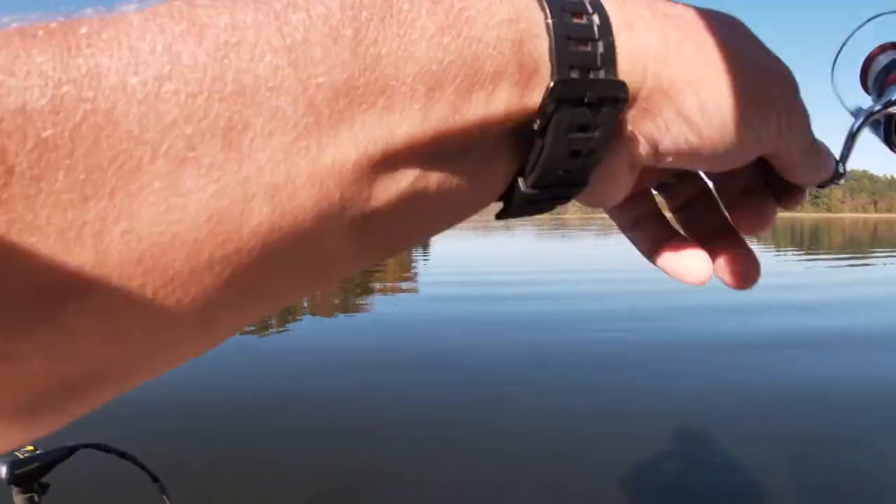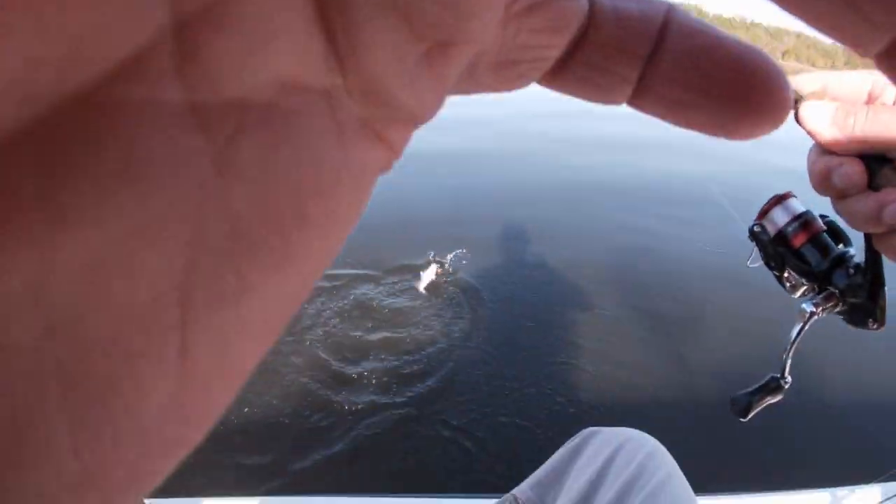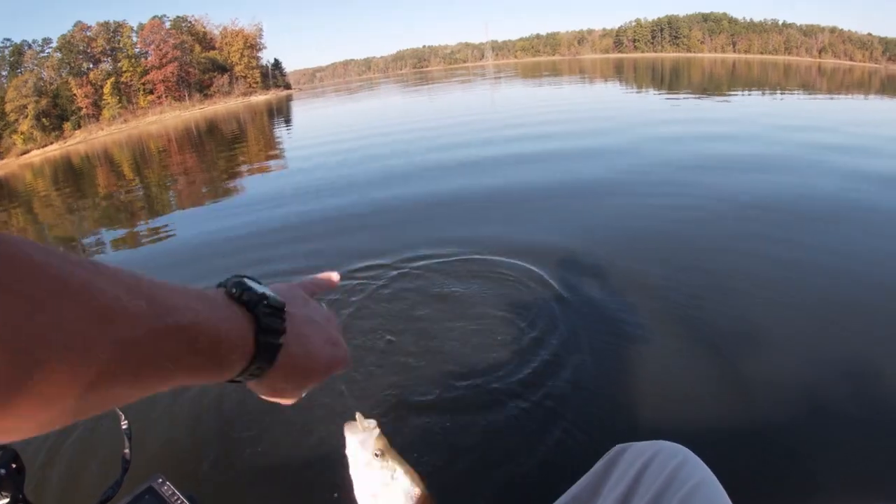It's always a good sign when you drop the lure down and the crappie come right up there. That's the first fish right there. That is a good crappie. Boom.